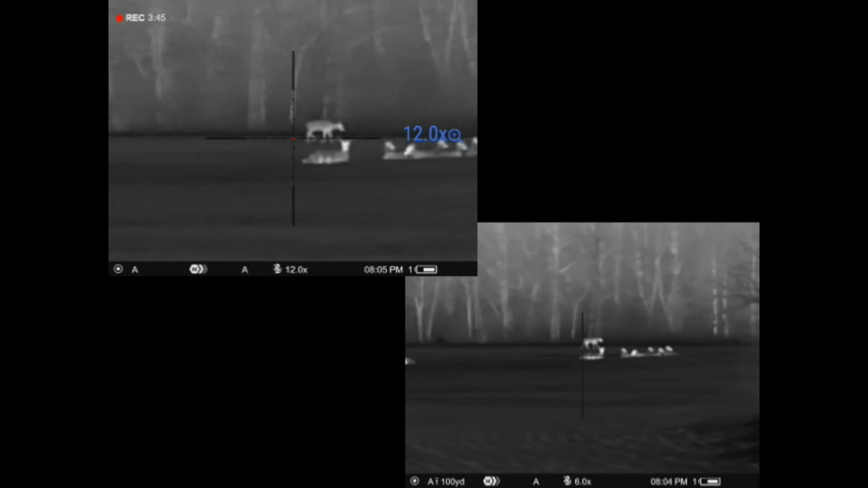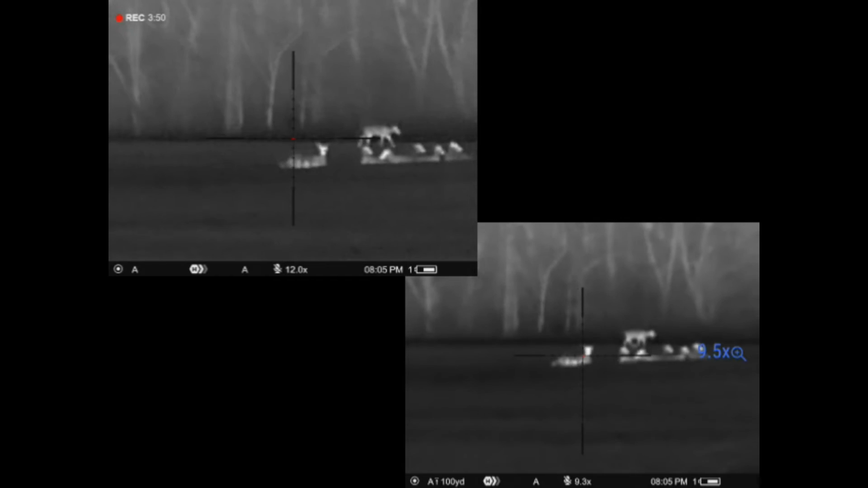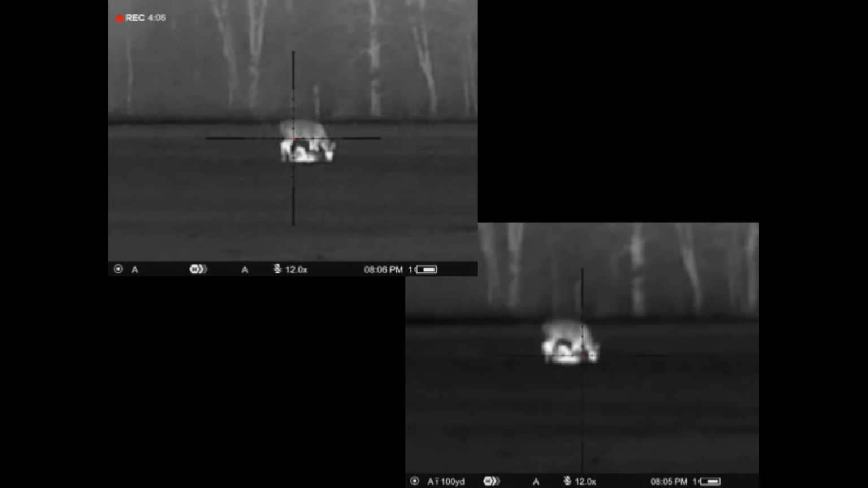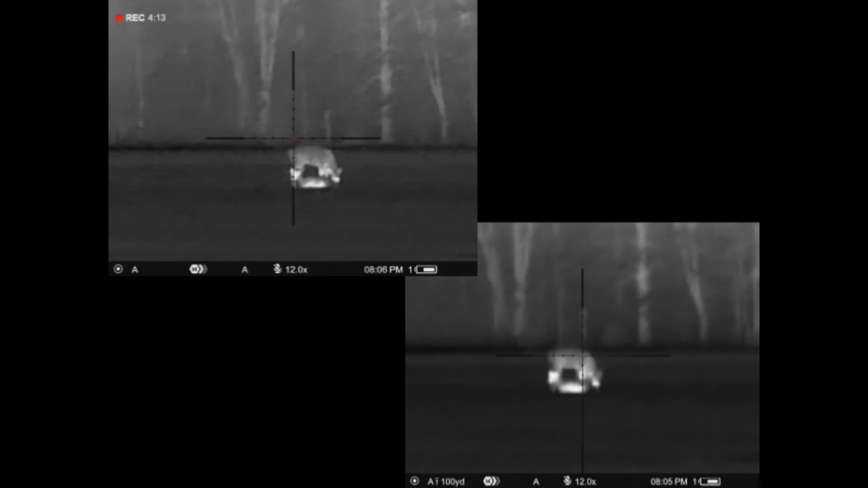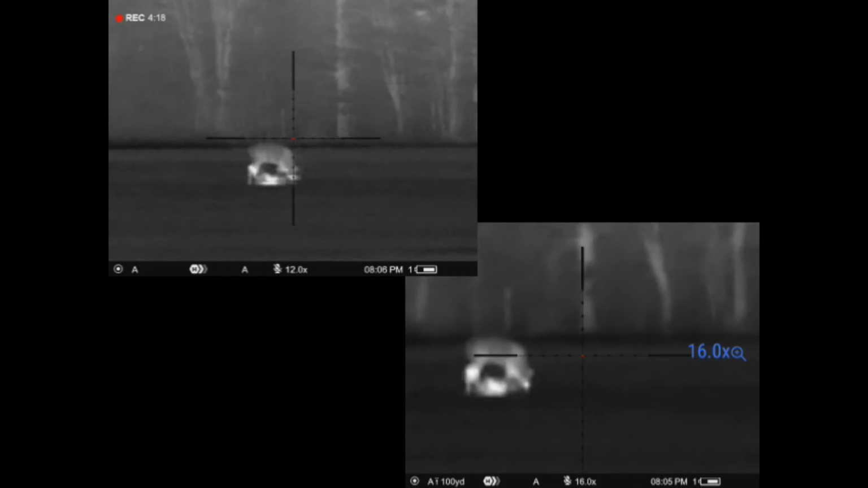Again here, just kind of trying to show the different magnification ranges between the two units. Effectively what you'll see is as you start getting past that 6x, the image pixelization starts to distort things in that P. There are just not enough thermistors per unit area to really make clear detail. So like here, I was really struggling to focus that out and get them as sharp as I could, to really show you what's going on here.